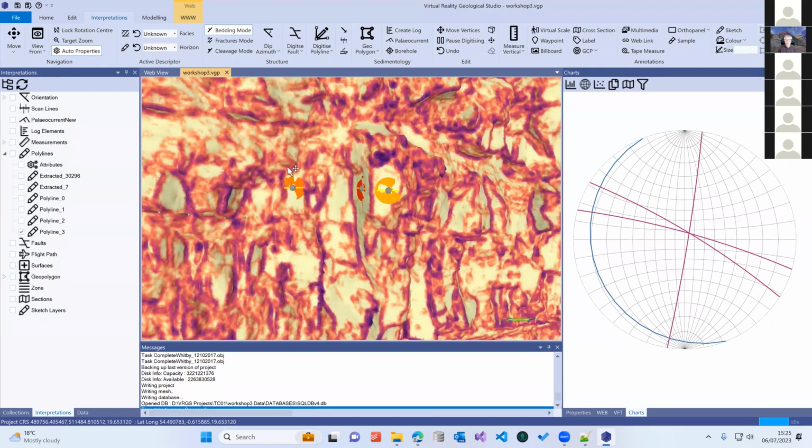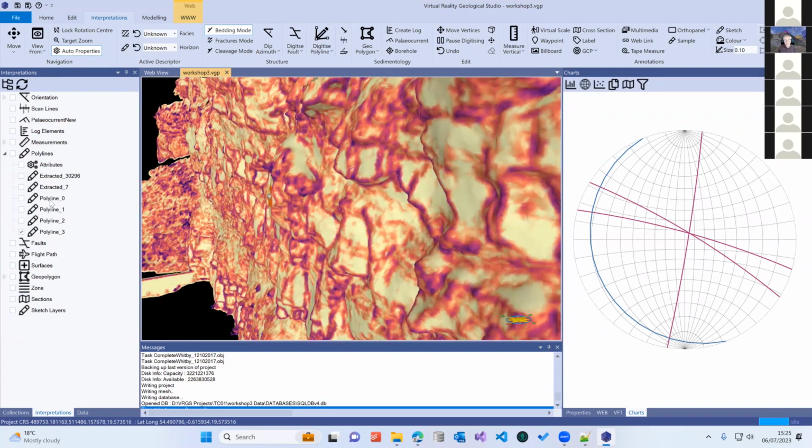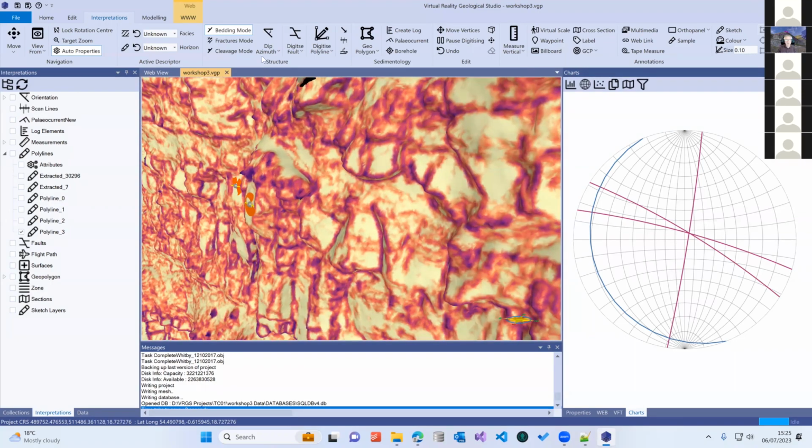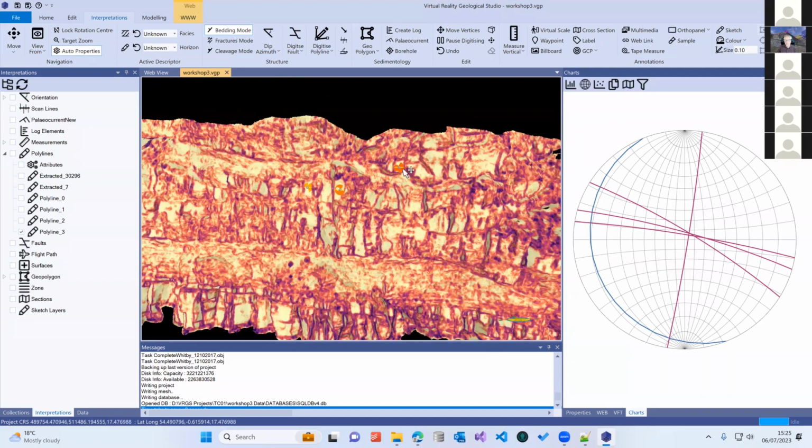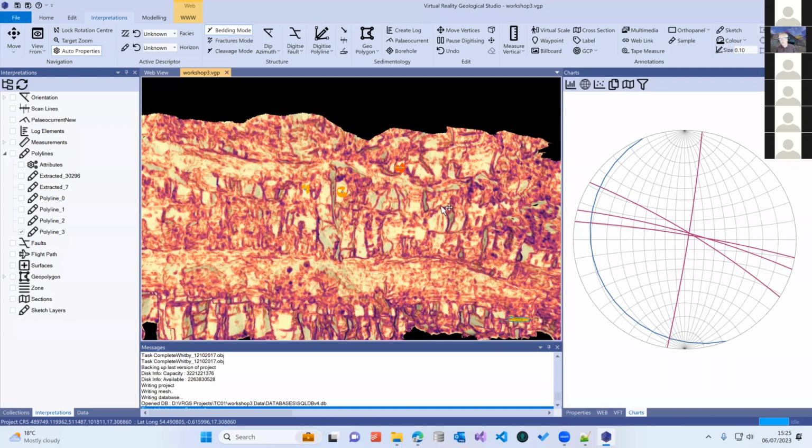So as I go and add in new measurements from the 3D view, so I'll add one from there, you see it automatically appears on the stereo net. That means that as you're building up your fracture interpretations on your 3D view, you see it generated and building up in real time on the stereo net. It allows you to keep an eye on what is happening with your data.